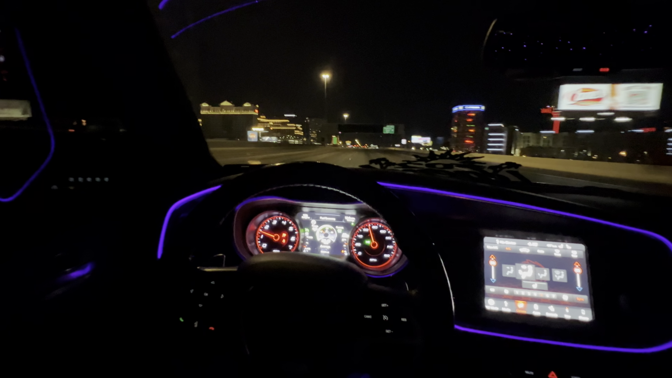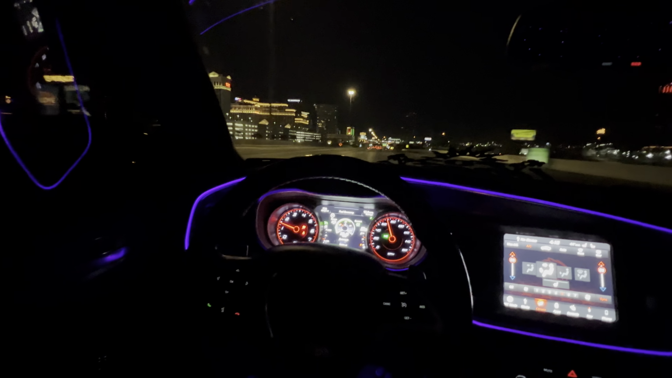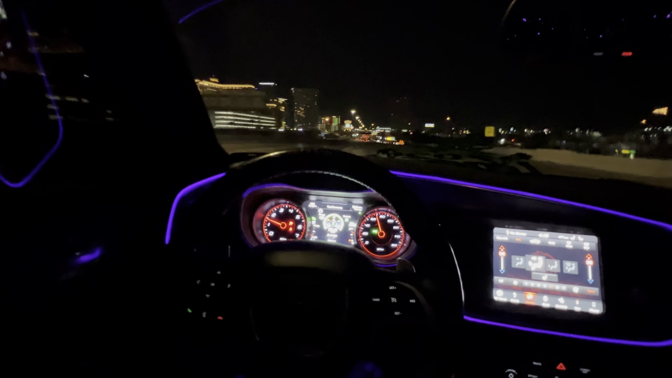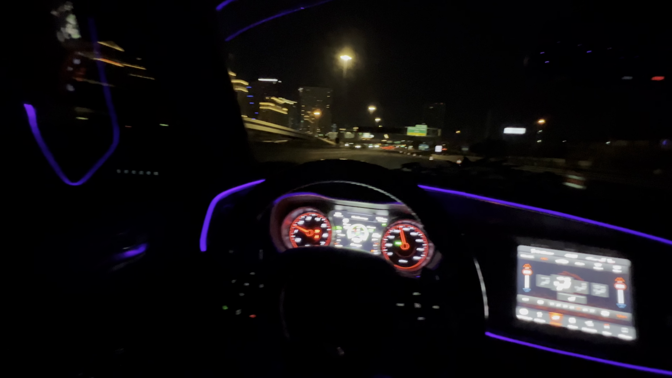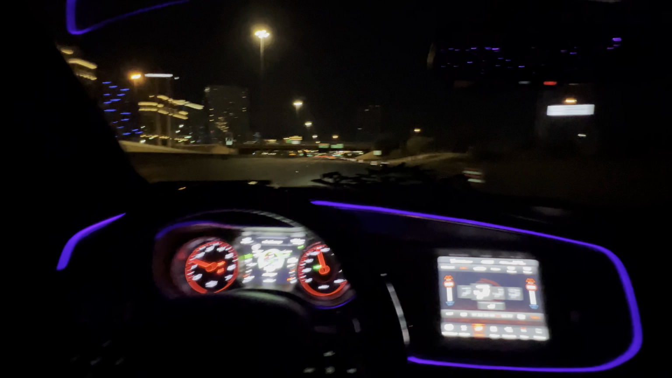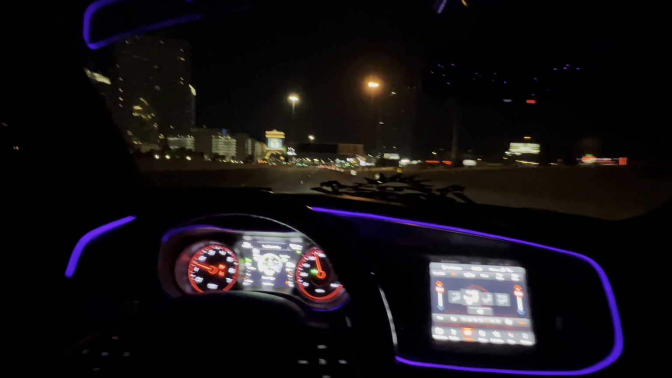But I don't know if y'all want me to cut up. Like, not really cutting up. I mean, y'all want me to give y'all like a quick pull? Cause I could do that. I mean, it's nothing but open road. Nothing but open road, bro. I'm basically the only person on the freeway right now. Well, not really. There's people in front of me and shit like that, but right here where I'm at, there's no one. It's just me. I'm in my own lane.